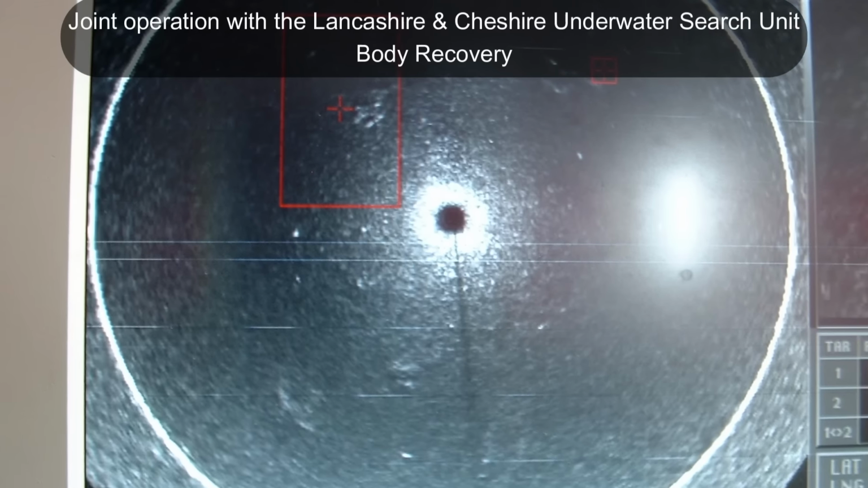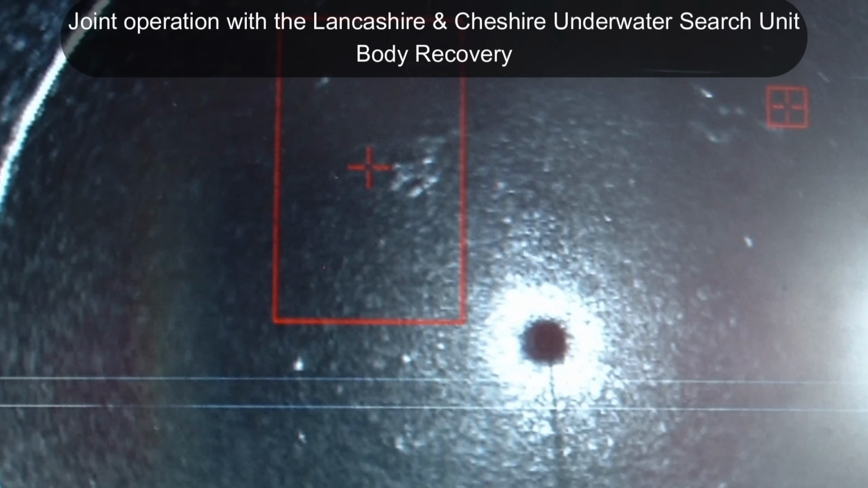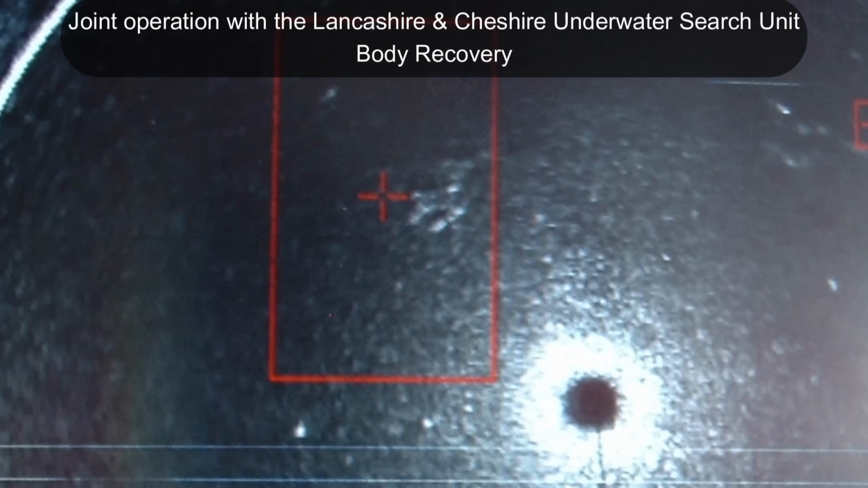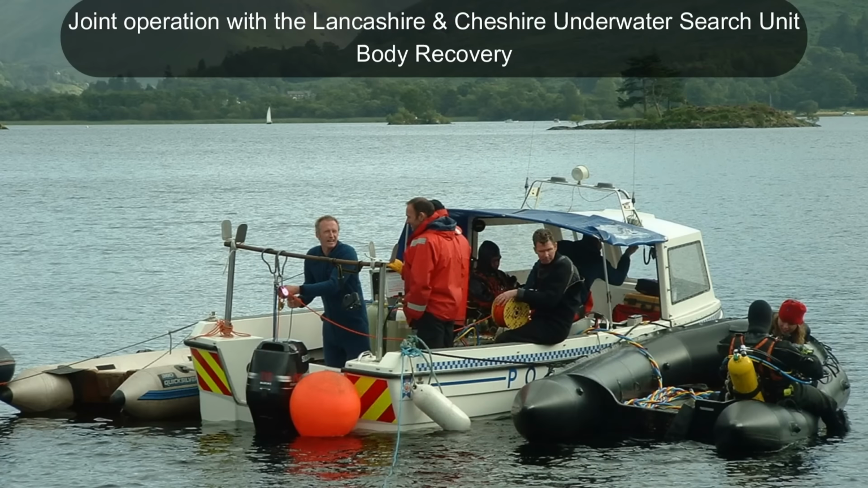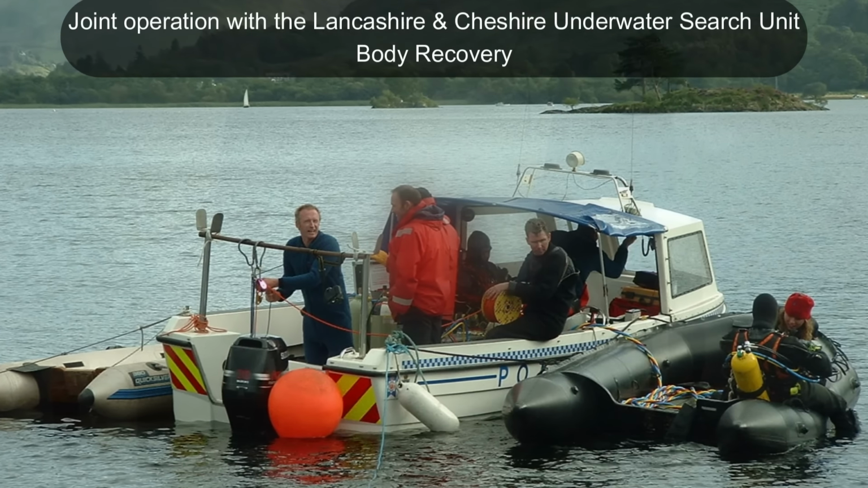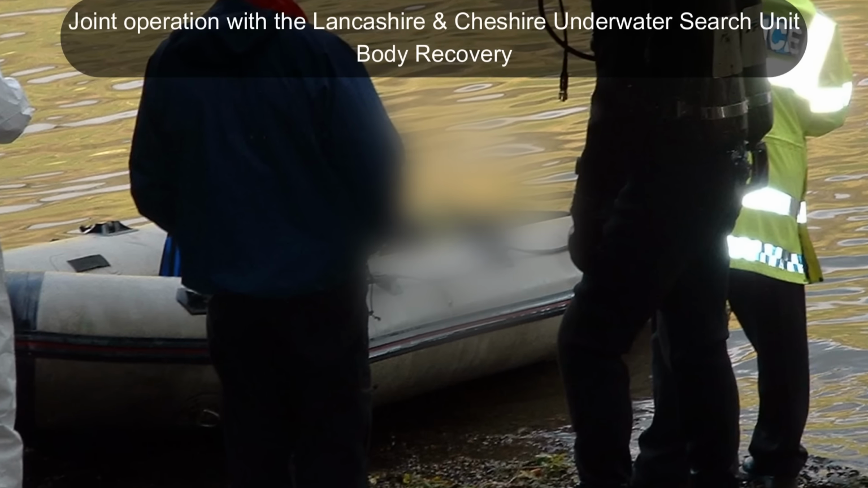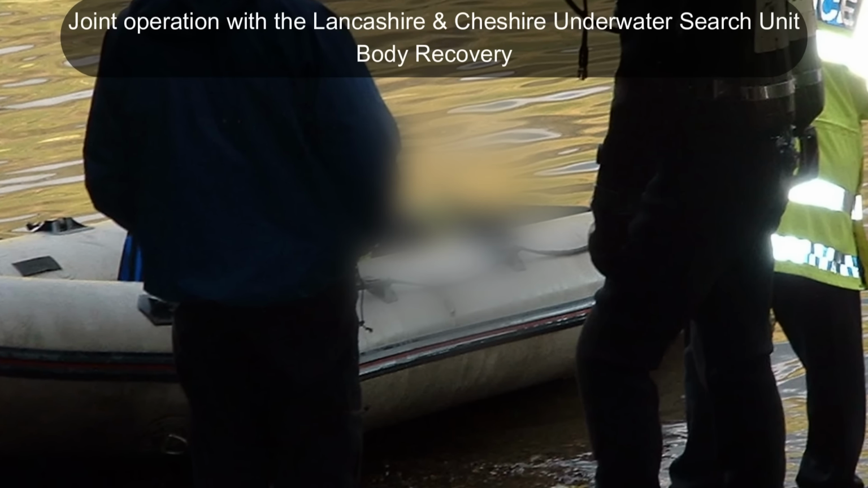Is it metal? Is it wood? Is it a body? Bodies are difficult because bodies are made of water and sonar goes through water. So bodies are very hard to find. You're normally looking for boots or bags or belt buckles, this kind of thing. Divers will have got bottles on their back, that's not so bad. But bodies are very difficult. Anything with air in it is very easy. So you need to have an idea for what it is you're looking for.